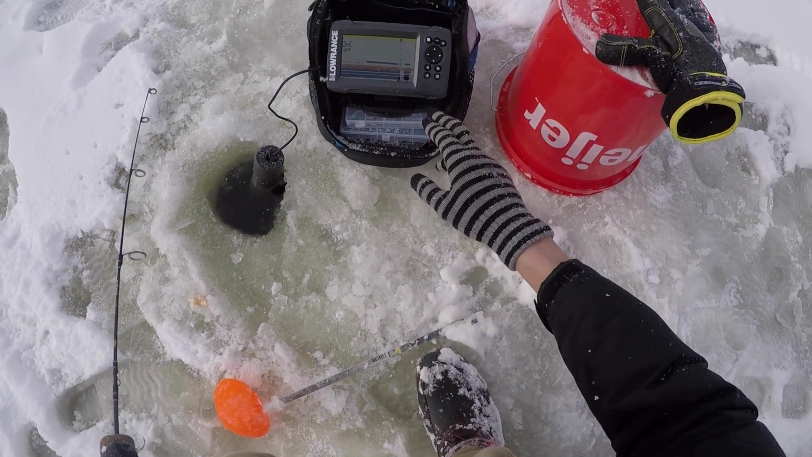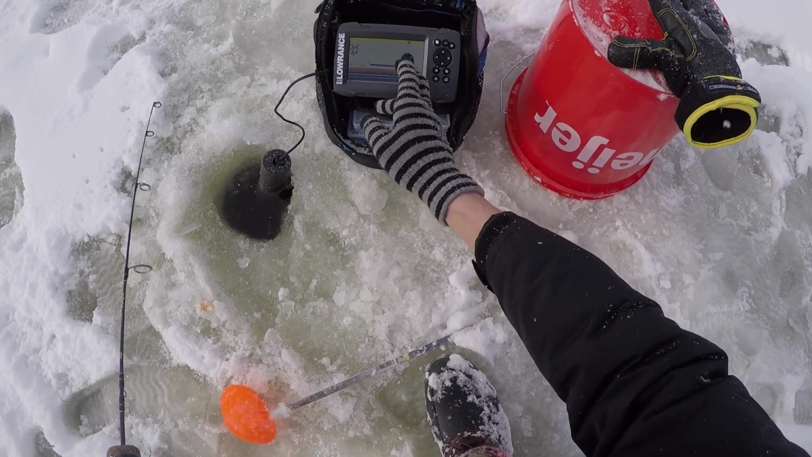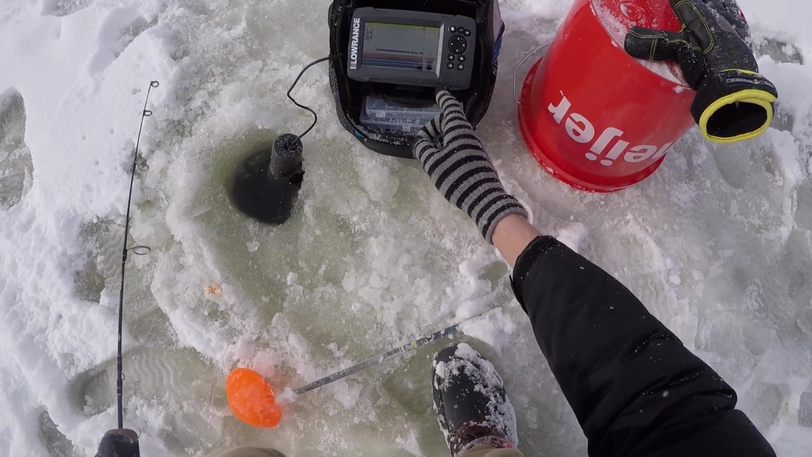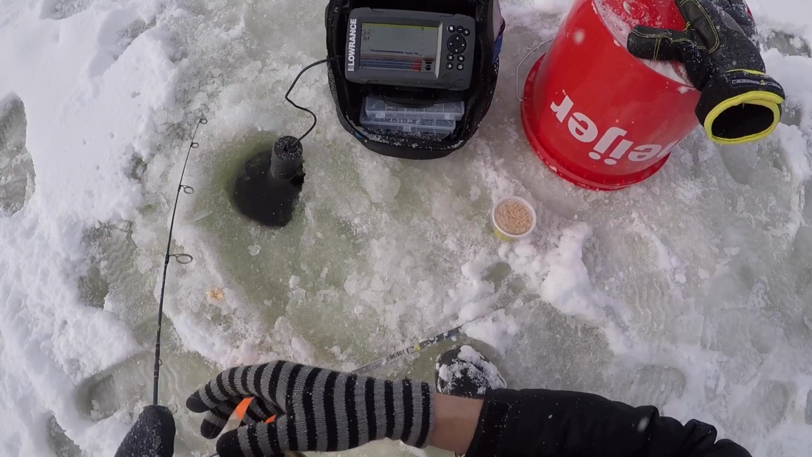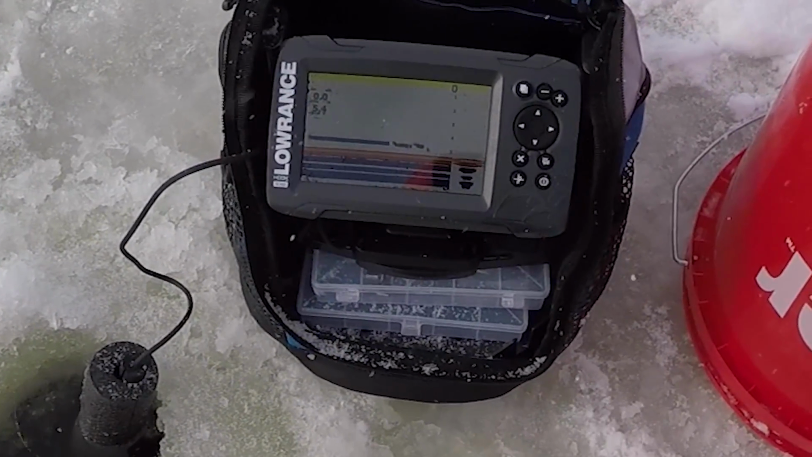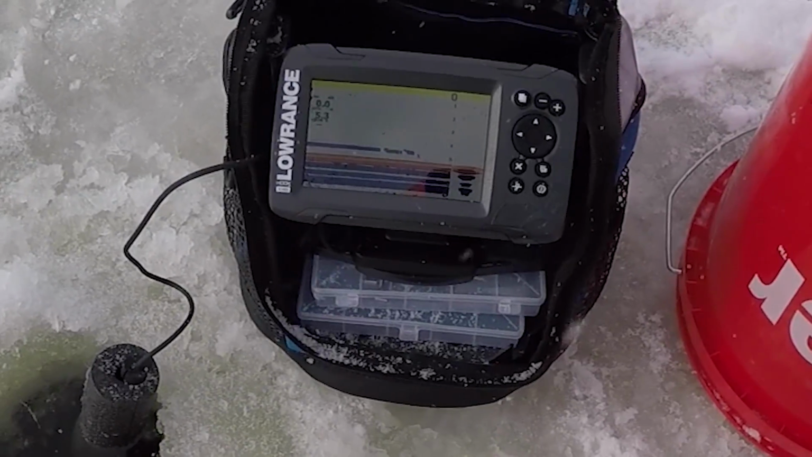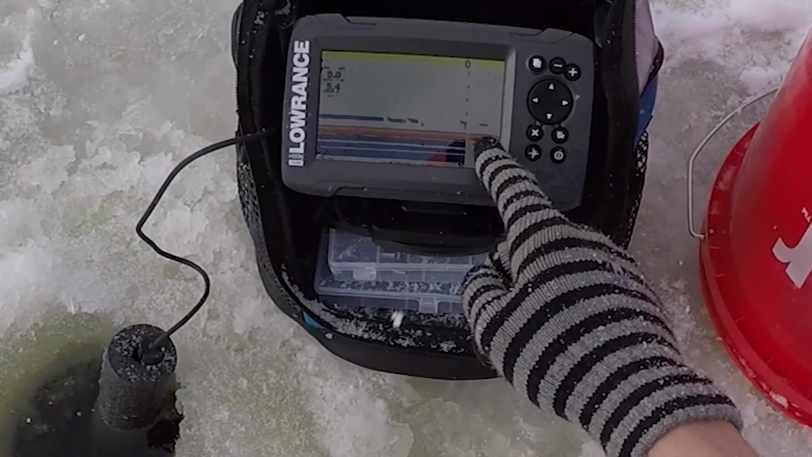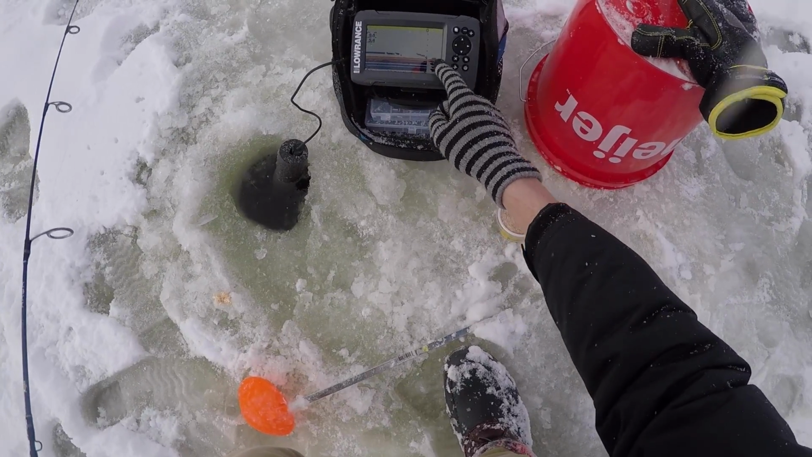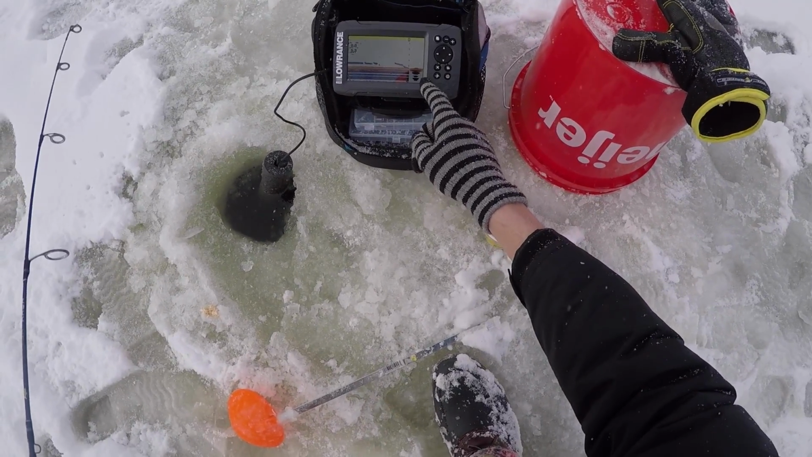All right, so what's good about this is now I can see to the right, they have an extra line and it shows me where my jig is. So right now I'm about 6 inches off bottom. So I'll drop it down and now I'm on bottom. So I don't really see it. Now if I pull it up, you'll see a line show up right here, see? And it's also gonna show up there in the history. But this is basically a live view of what I'm seeing.